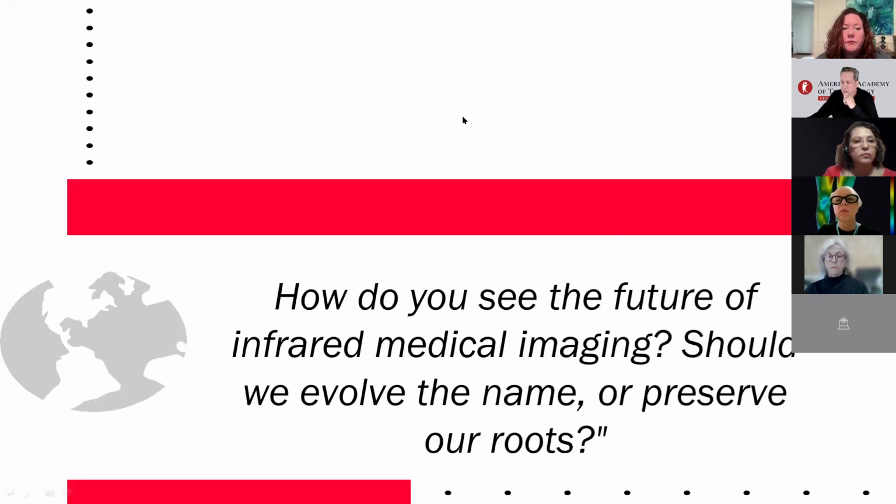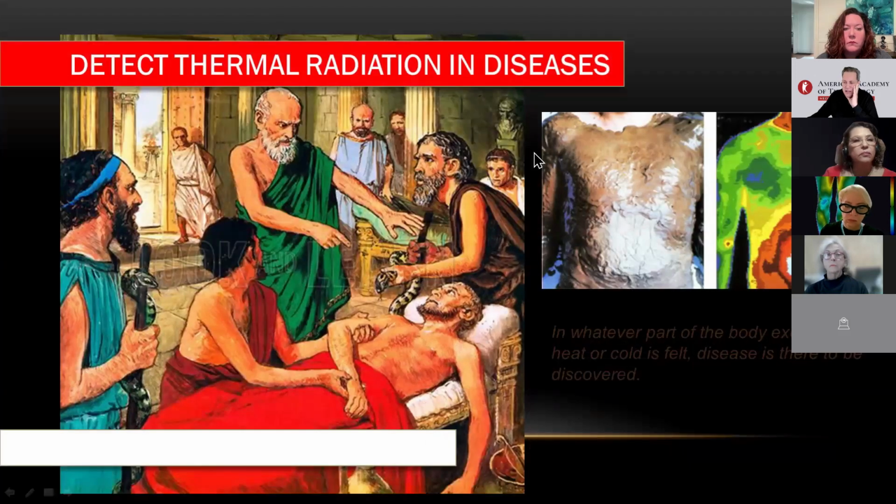And here we have a challenge. How do you see the future of infrared imaging, medical imaging? Should it involve the name or preserve our roots? Sure, we can use both, but we must understand. If Hippocrates were watching our discussion today, he'd probably be laughing.